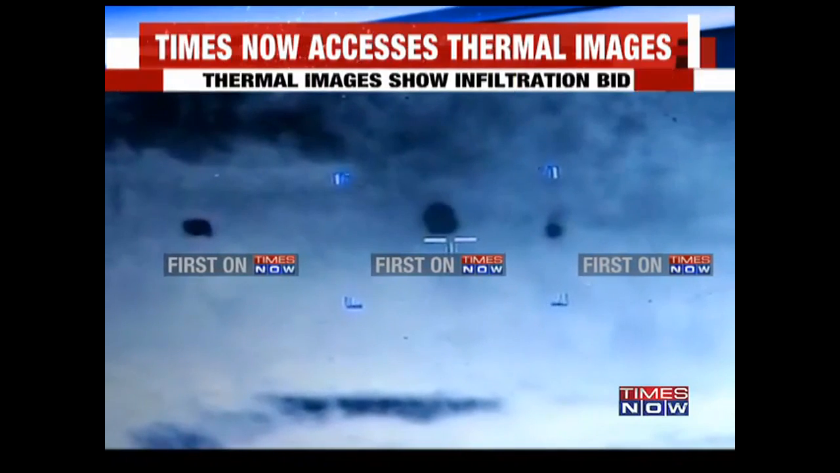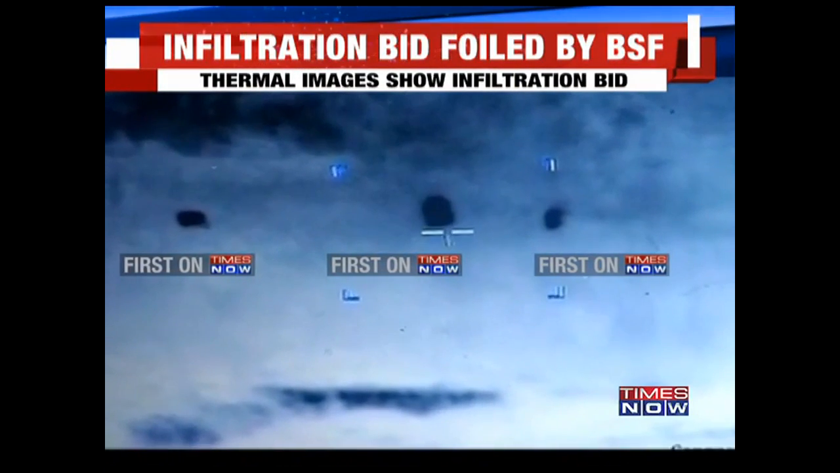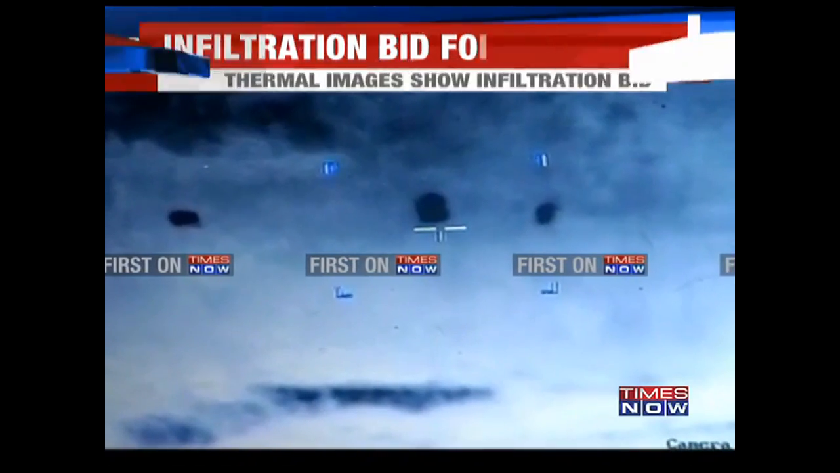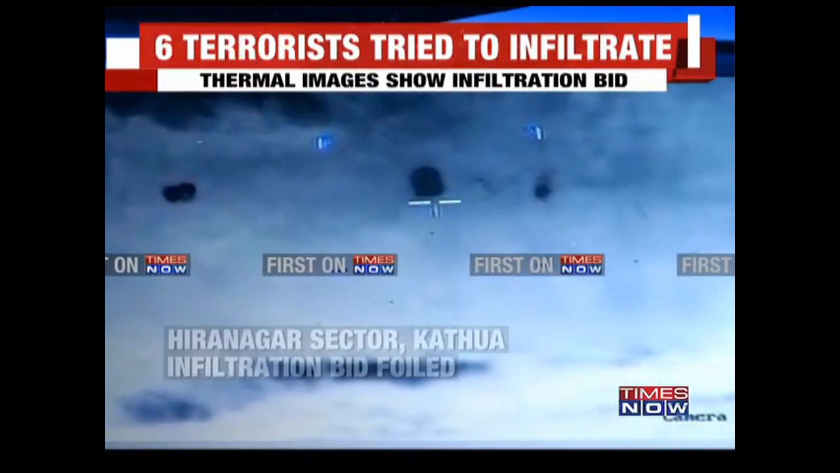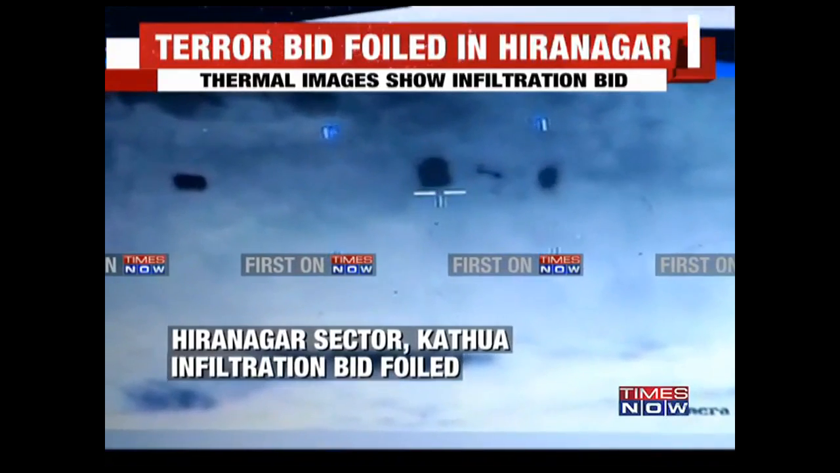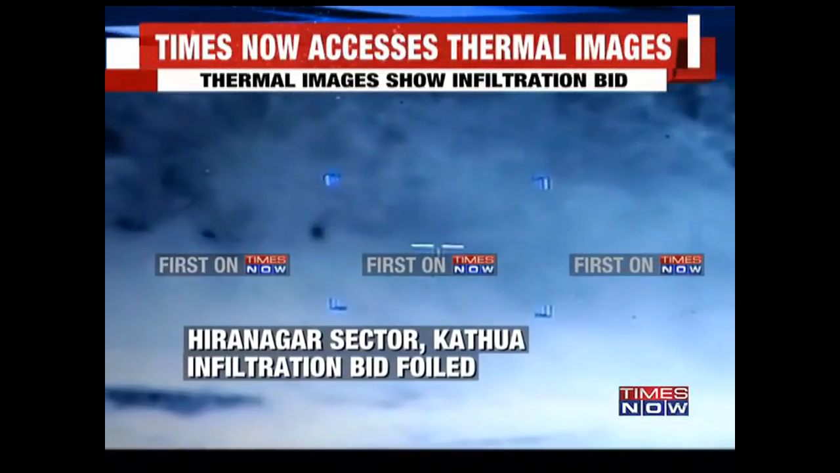Pradeep Datta is on the phone line. Pradeep, give us more details about this group of terrorists. Of course, we can see in these thermal images how the Indian security forces retaliated to fire from their side. See, this incident took place at about 11:45 when a group of about 6 heavily armed terrorists tried to sneak into this side of the border from the area sector, taking advantage of the undulated terrain, darkness and the thick vegetation across the border.